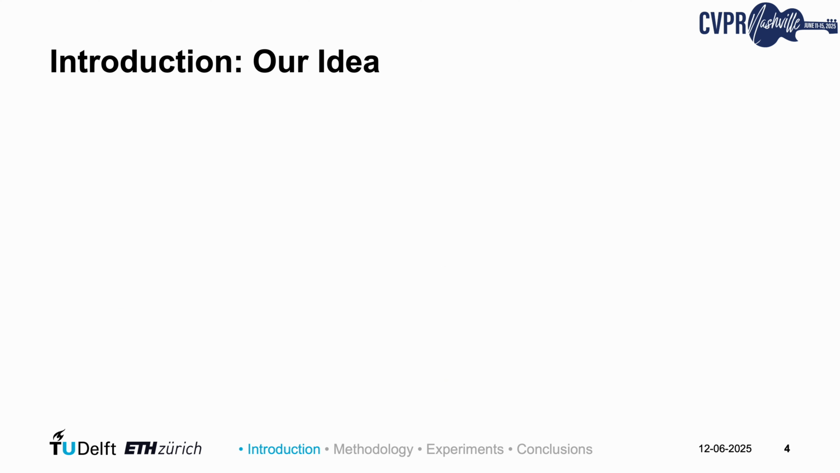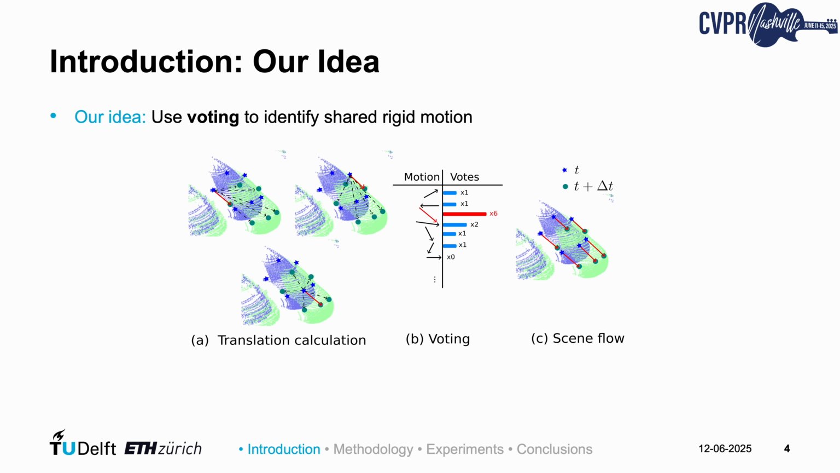So how to encode motion rigidity directly inside the model itself? Voting. That's our core intuition behind VoteFlow. Use voting to identify shared rigid motion. For each point, we first find its neighboring points, shown as blue stars in the figure, and calculate their potential translations, represented by arrows pointing from the blue stars to the green dots. Then, we let these neighboring points vote for a single translation vector, like the red arrow shown here. Points on the same rigid object will naturally agree. In this way, the votes indicate the motion of the point.